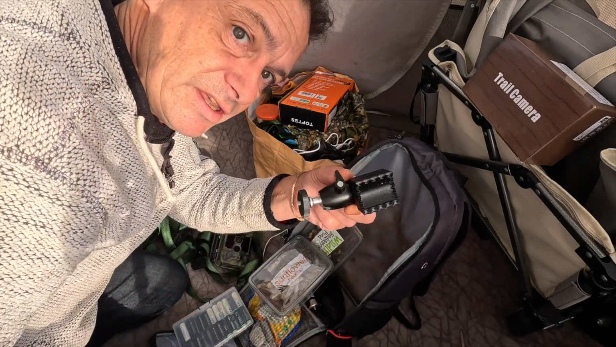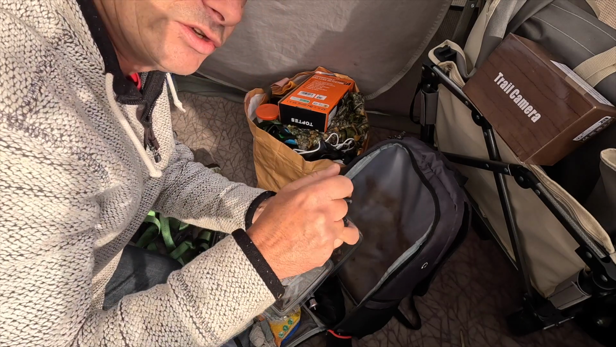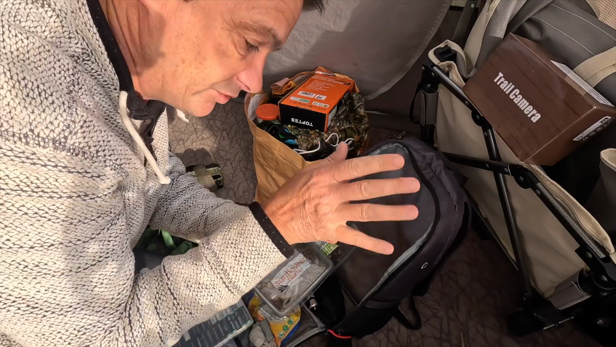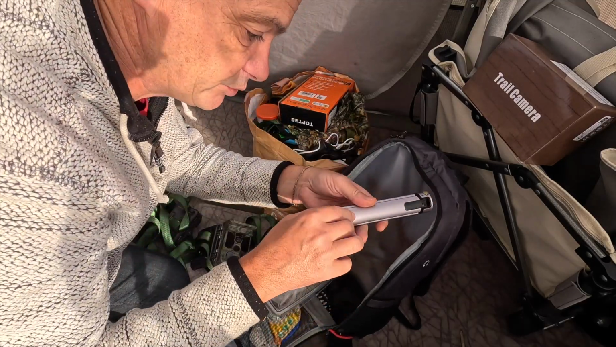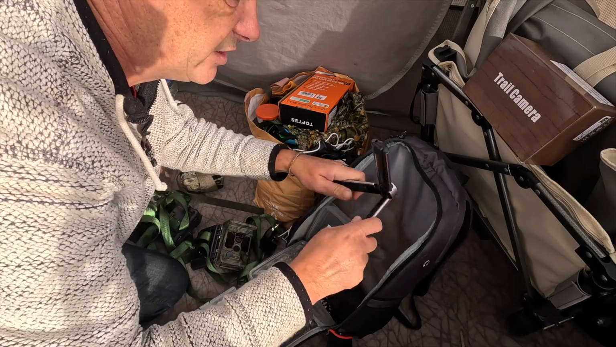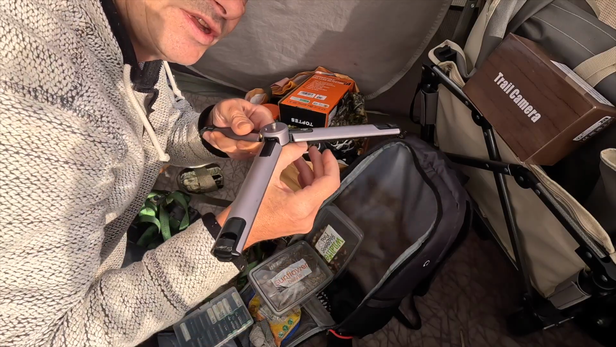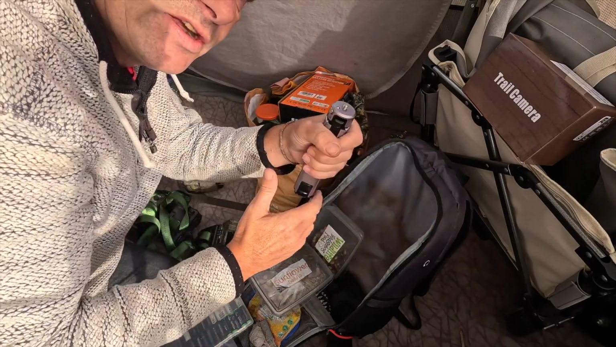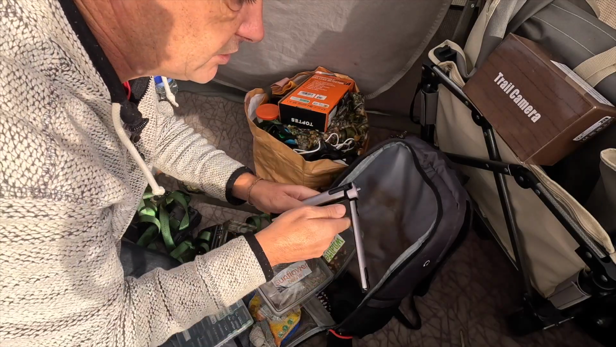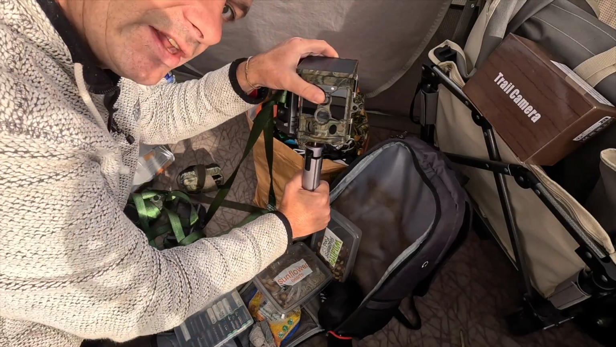I've got one of them brackets which I got sent, you might remember, just so you can change the angle of your camera on the trees. Take that with me. A spare tripod which I pulled out yesterday, because this is good for the woods. See the legs fold out there? I've actually got a top which goes on top of there as well. I'll have to dig that out. So that's handy too, you know, if I want to freestand a trail cam.